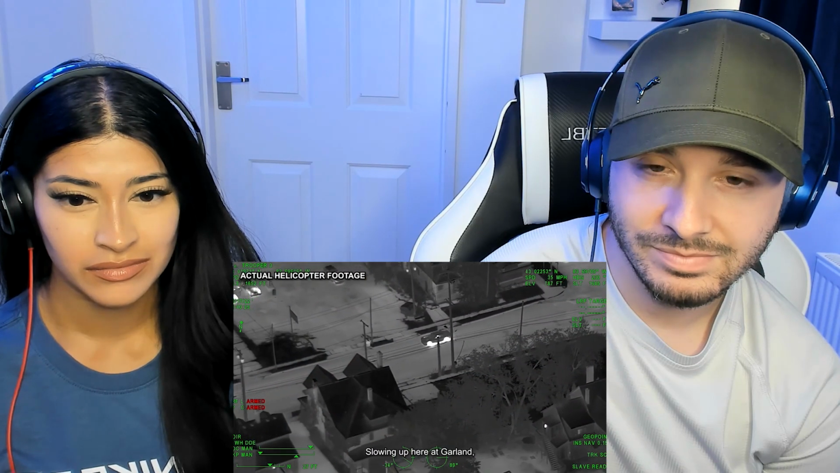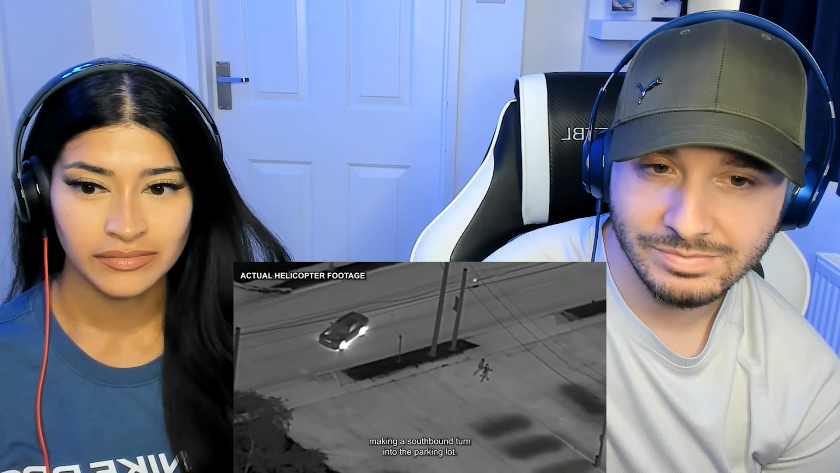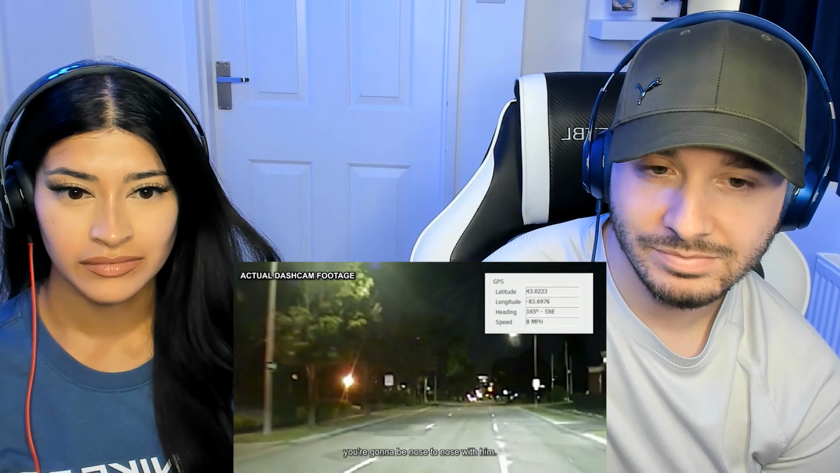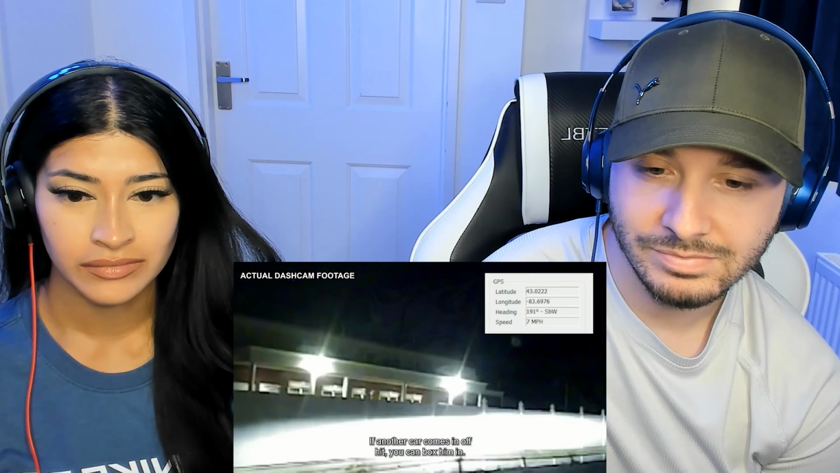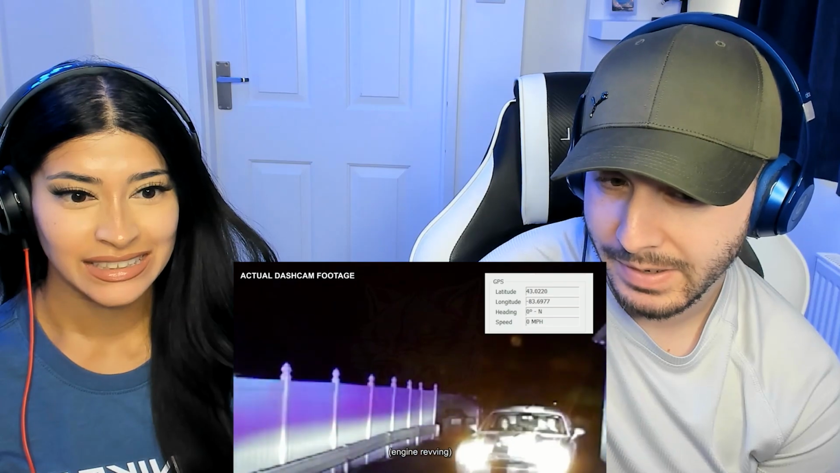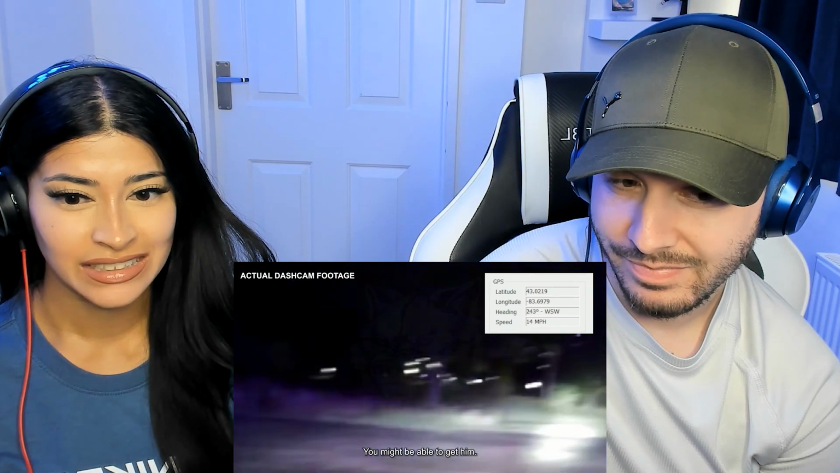Slowing up here at Garland, making a southbound turn into the parking lot. Make a left, make a left. When you get into the parking lot, you're going to be nose to nose. Another car comes in off this. I wonder if the driver knows the helicopter's there for him. Oh, crap, look. He probably thought he got away. And he's reversing. Any cars that come in right now, you might be able to get them.